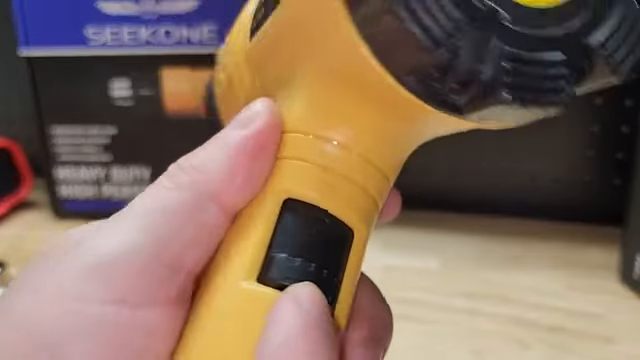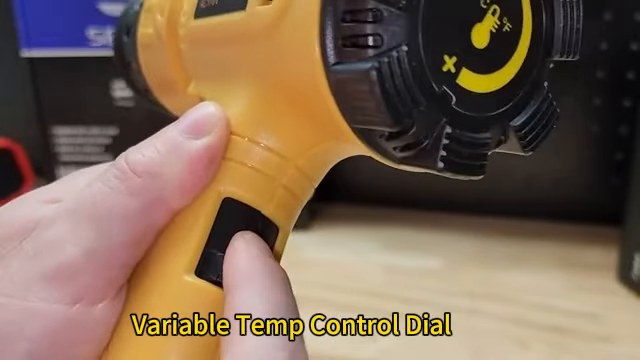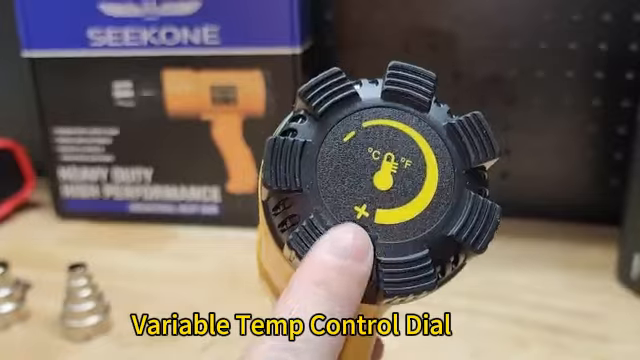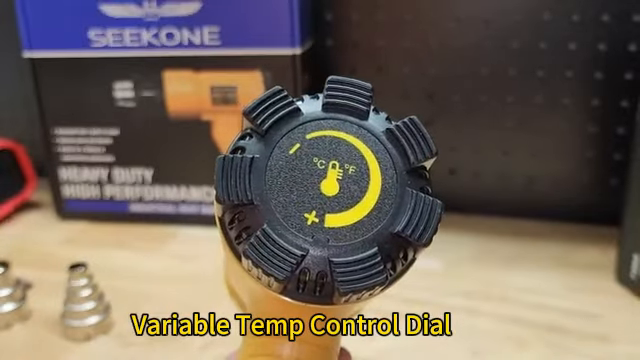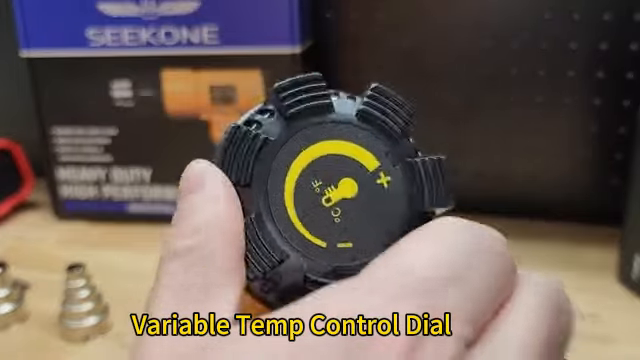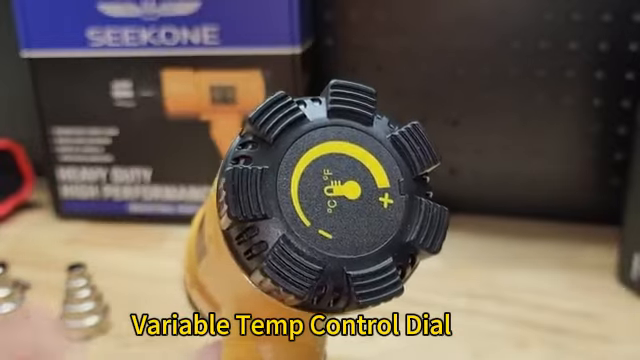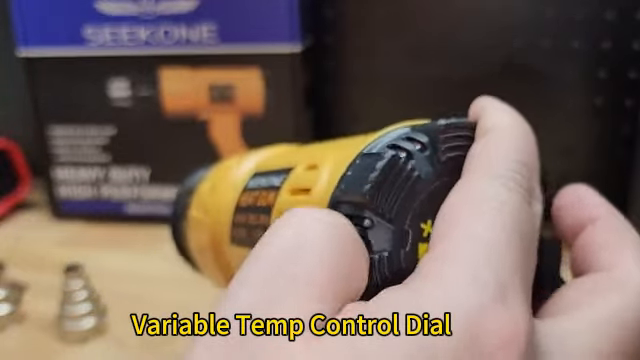You have the on-off switch on the back here. It has two positions, low and high. It's also a variable temperature with this wheel on the back side. I have it set all the way to the coolest setting, and you just rotate it like so to make it hotter and hotter. Now it lists the temperature is up to 1200 degrees Fahrenheit or something like that.